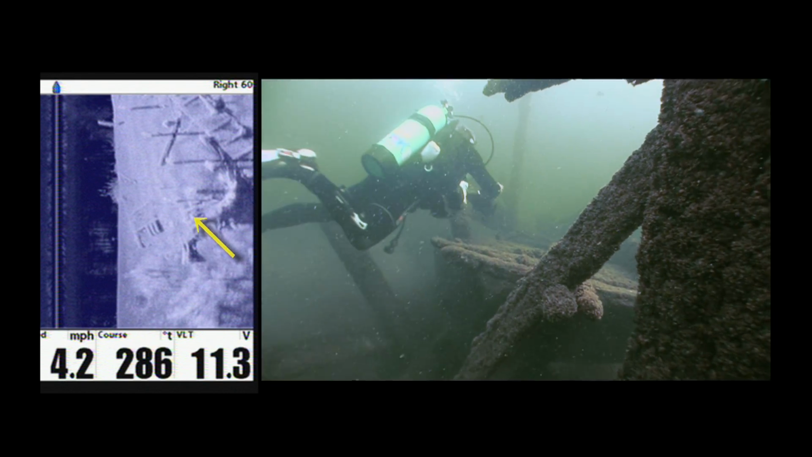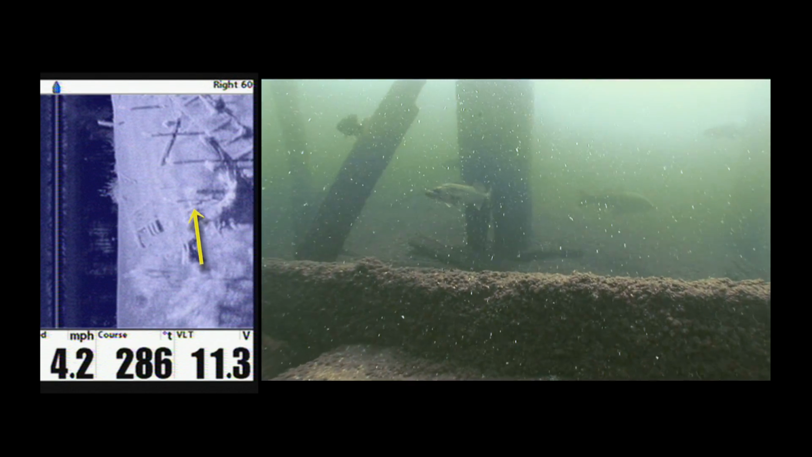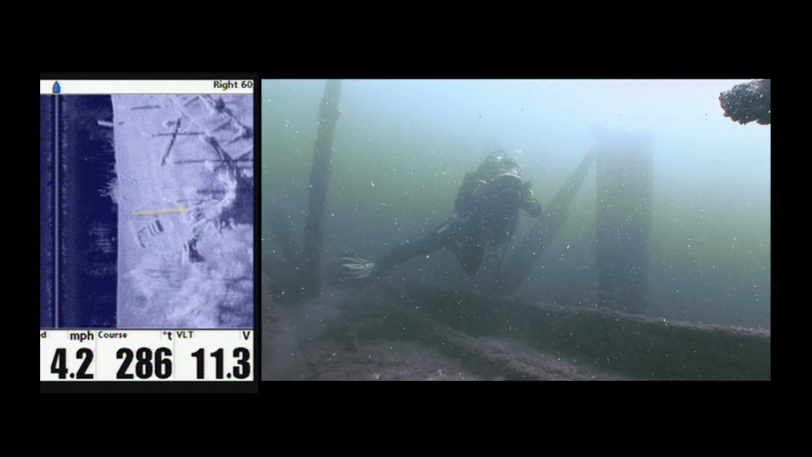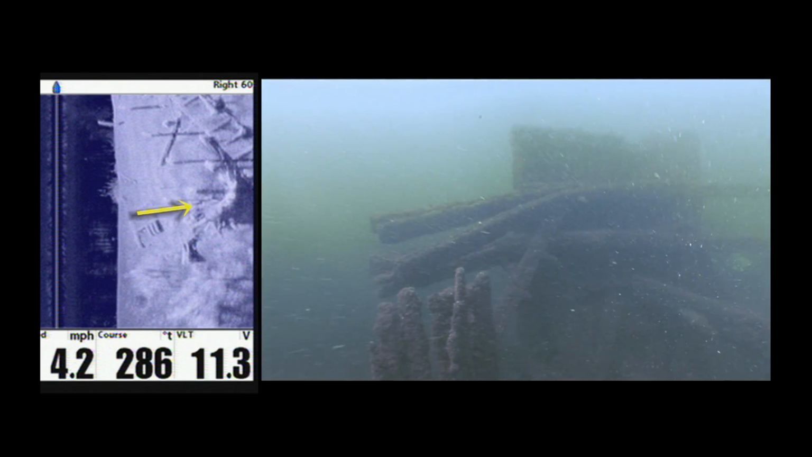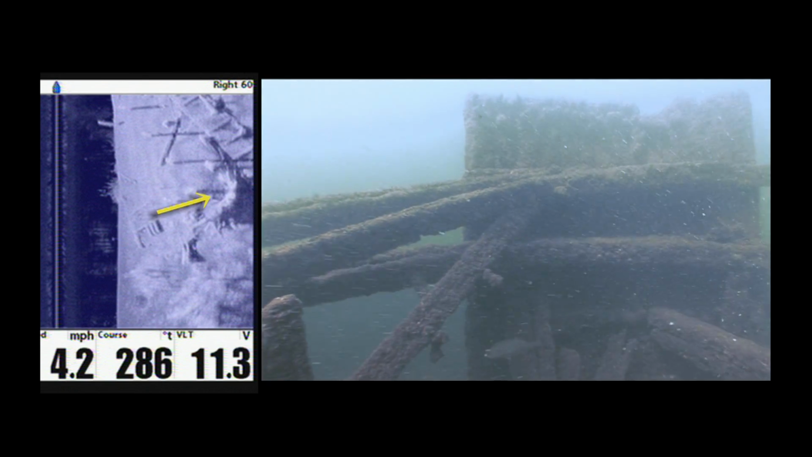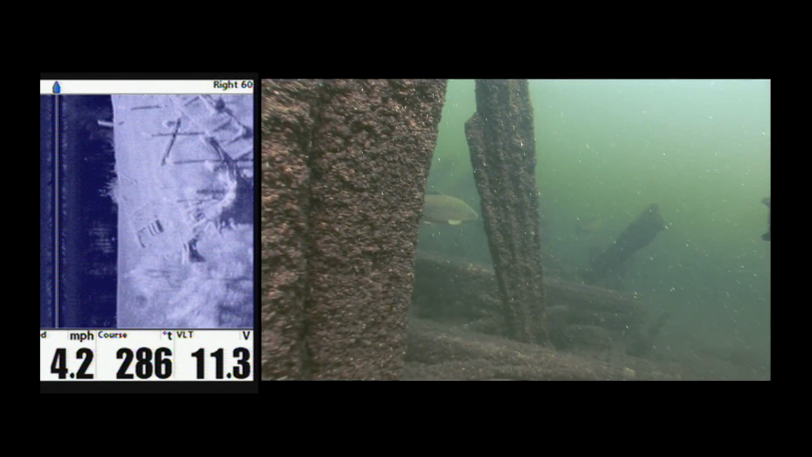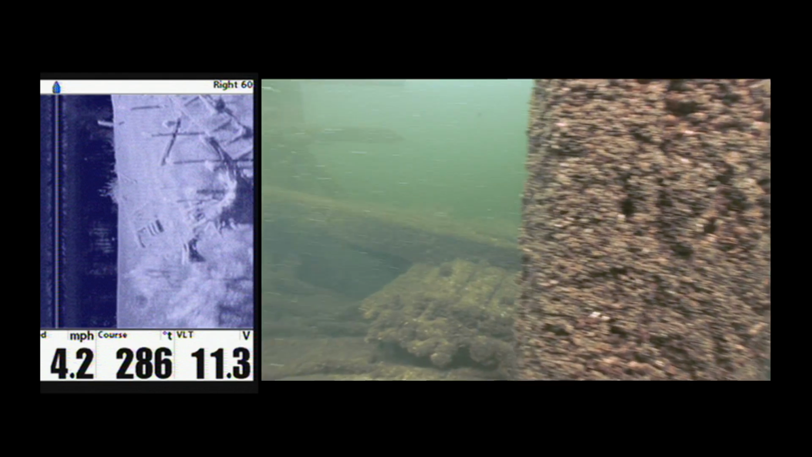As I move above the canopy, I'm greeted by larger fish, bass, carp, and even a walleye. Now from this angle, I'm facing the concave structure which is casting the broad shadow on the side image screen. I'm guessing because of its shape and fortification that this is most likely the bow of the barge.